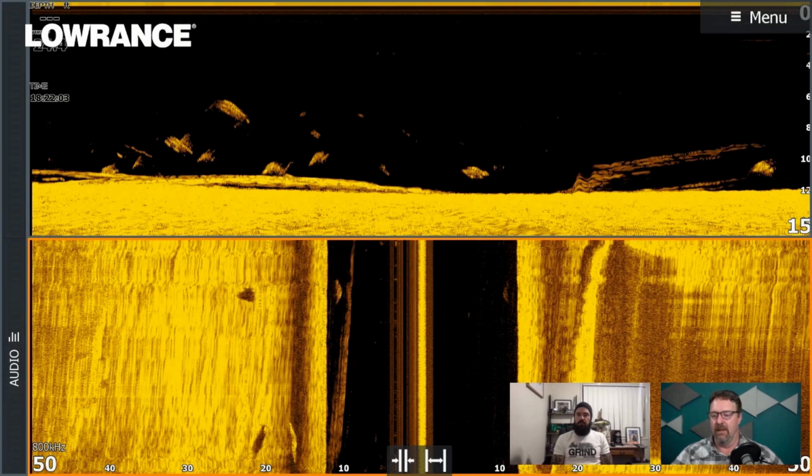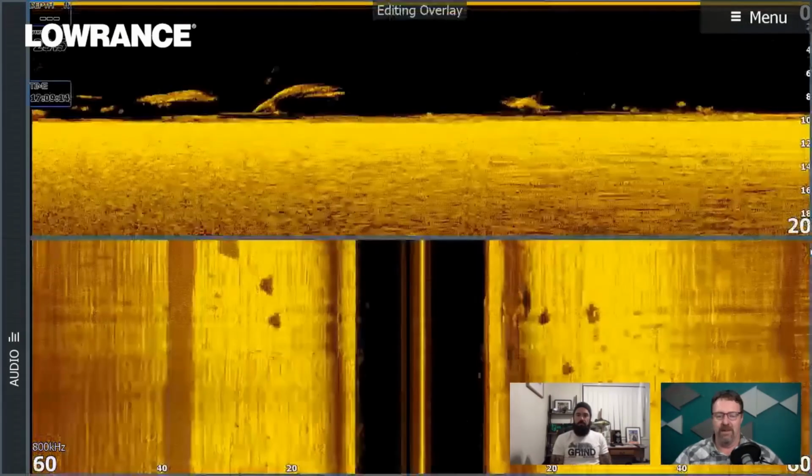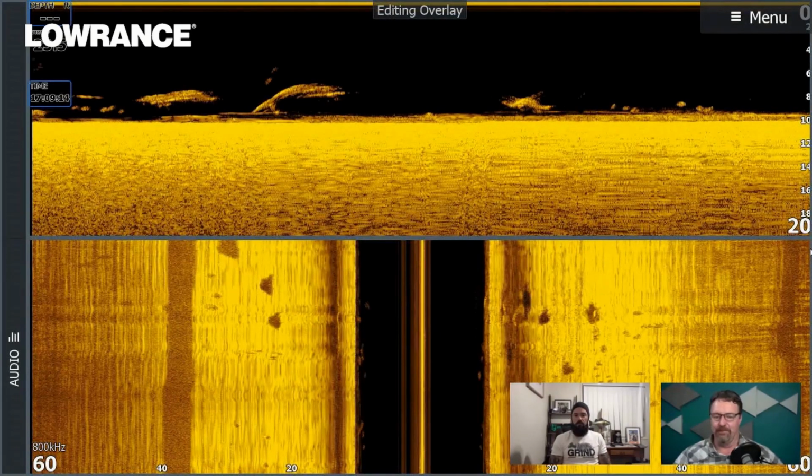Okay, cool. I rarely ever play with any of my settings. The most I play with is custom depths on my screen. That's all. All right, cool. Let's look at the next one.